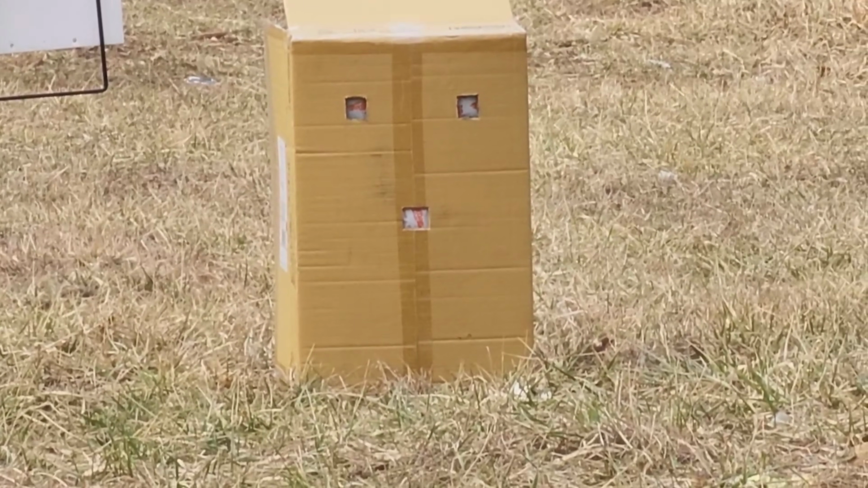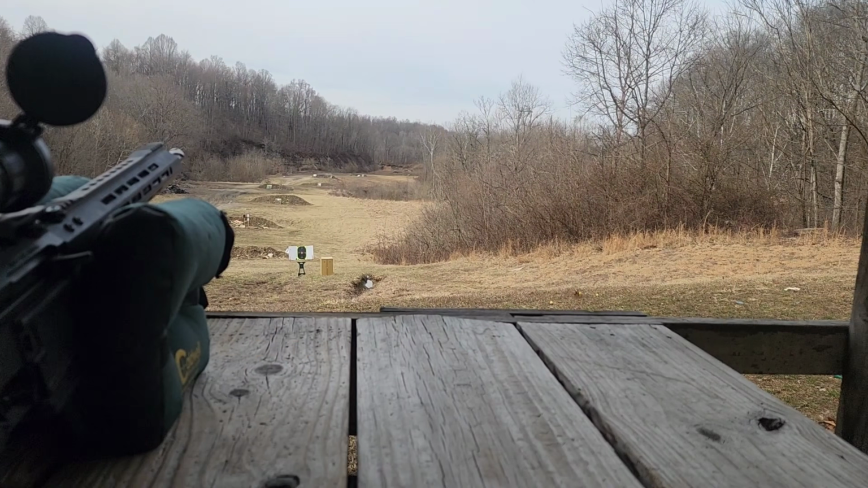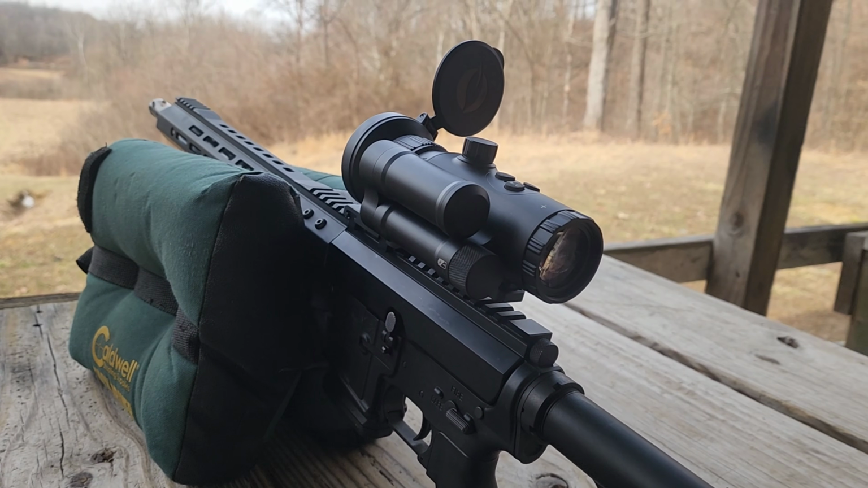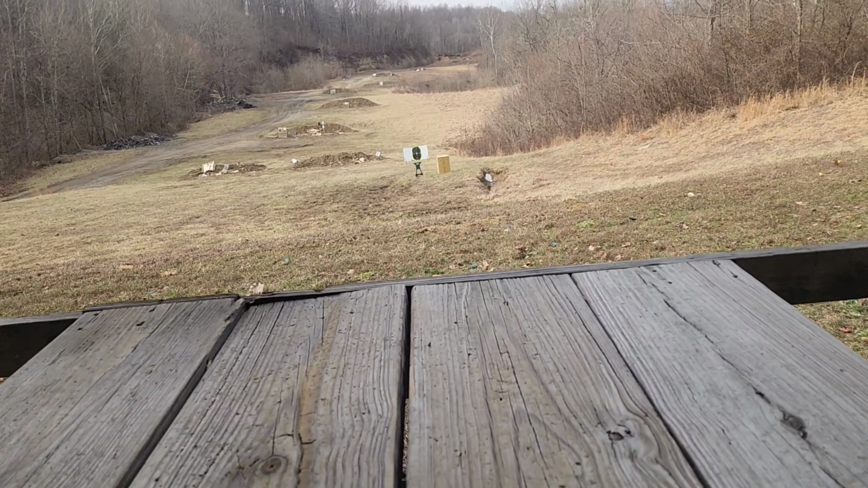Okay, there we go. See him down there, bottom right. Made a quick adjustment with the one-shot zero function, but I could not see those holes through the scope because there's no heat signature, so it just got us close. All right, this should have put us a lot closer. So we're gonna finalize at 50.